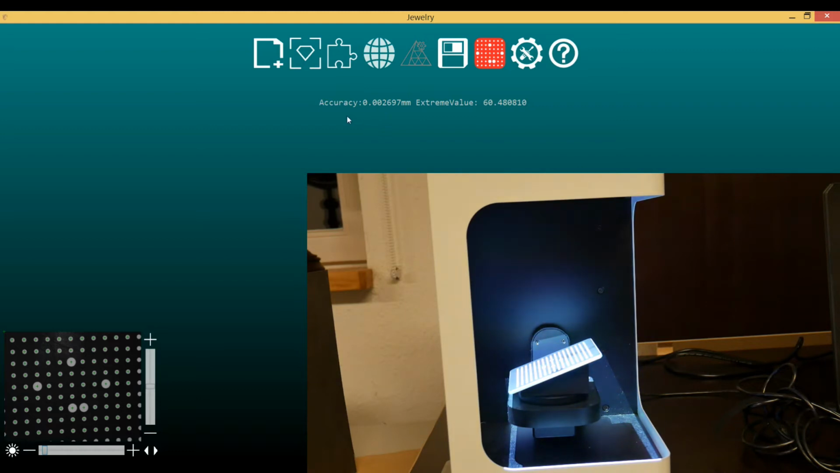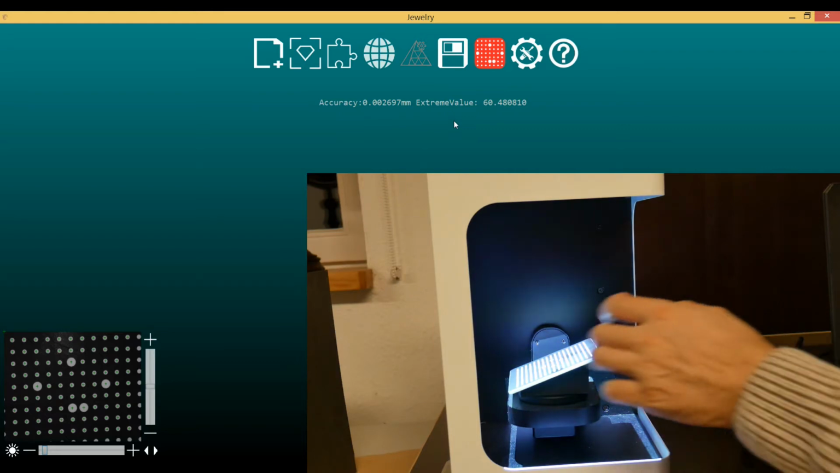Afterwards you get an accuracy value here and an extreme value. It is not exactly explained what they mean, but the values are fine as you have no influence on them, and the calibration is performed automatically. You are absolutely fine right now.